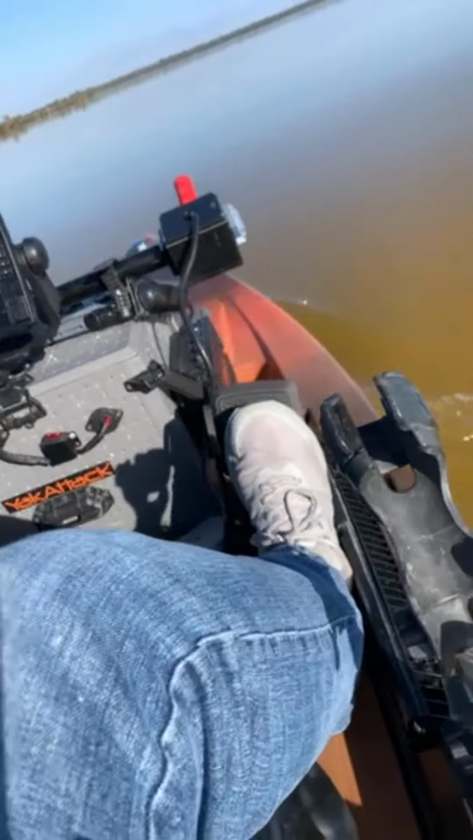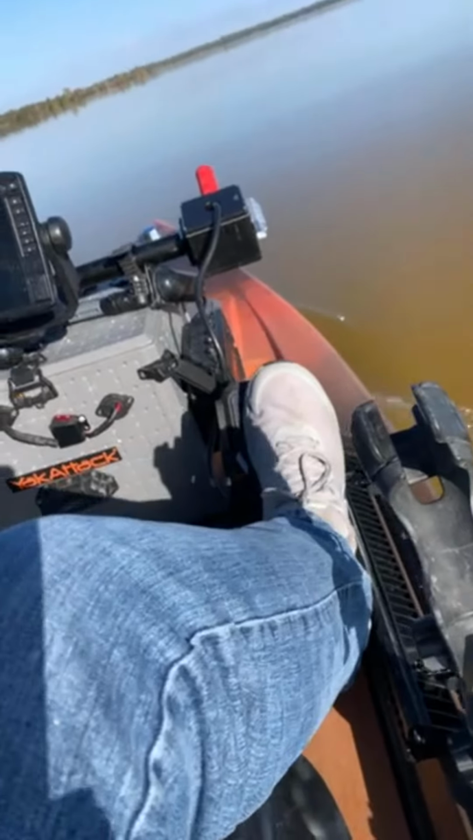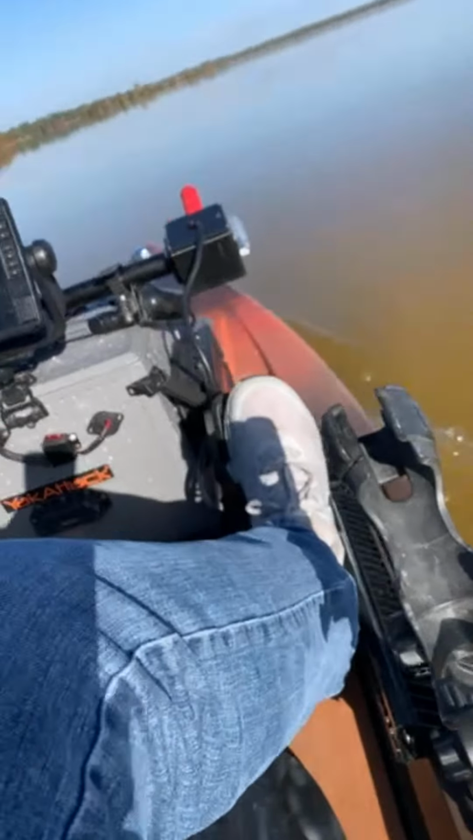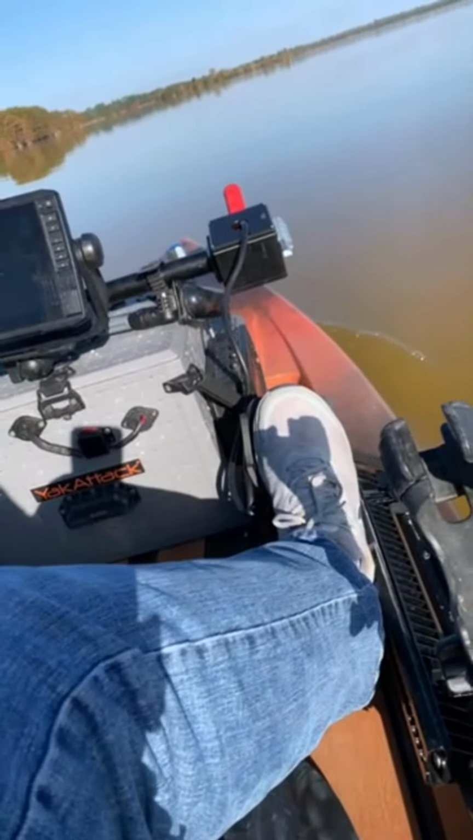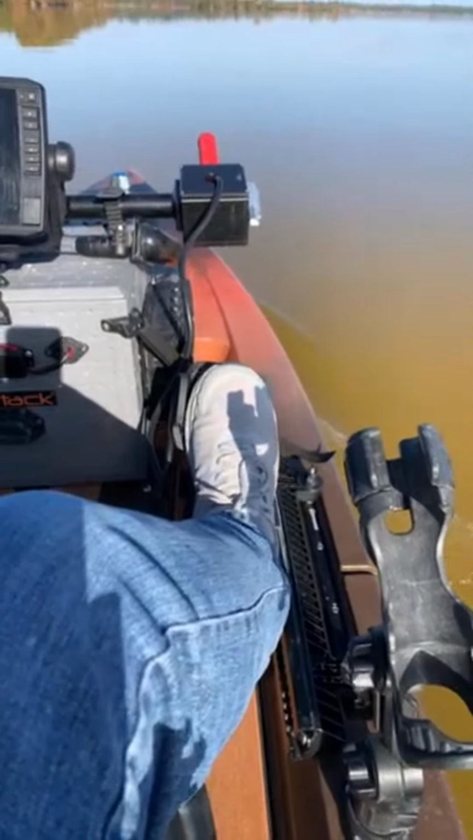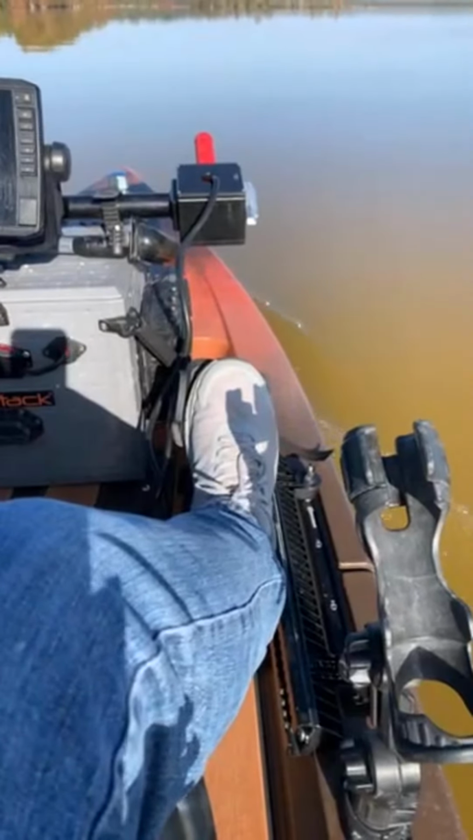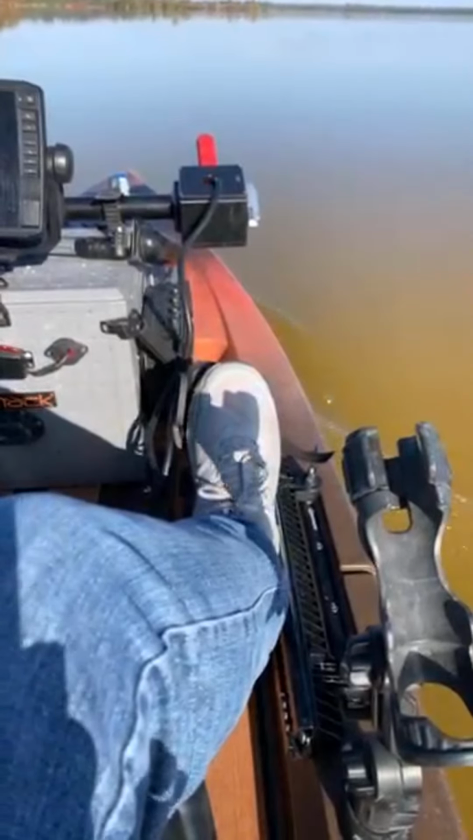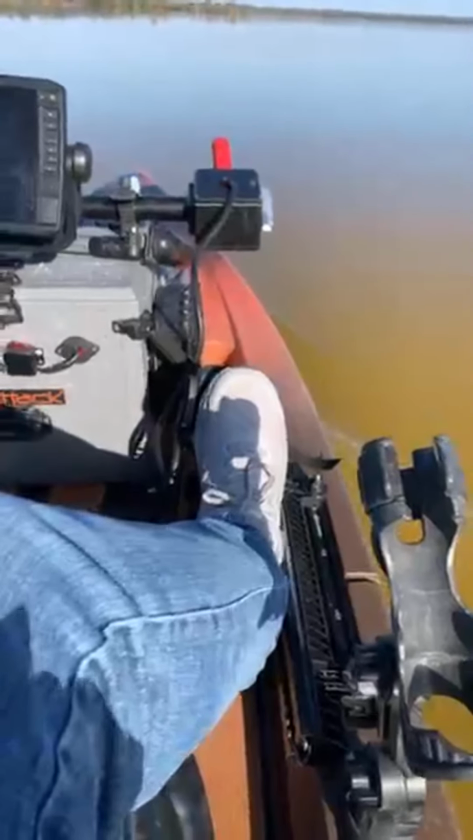Like I said, this motor is literally for me to get from one spot to the other. That's all. It's not gonna be anything fancy. But I was thinking, if I have it locked in place and I need to turn a little bit, I'm gonna have to stop and drop the other motor, and I don't want to do all that. That's why I tried to come up with this little solution right here. So we'll see.